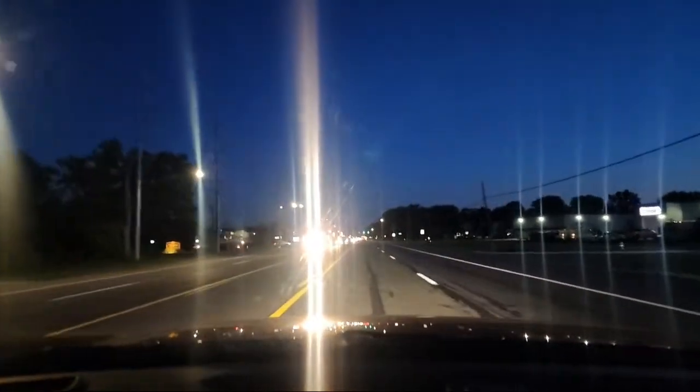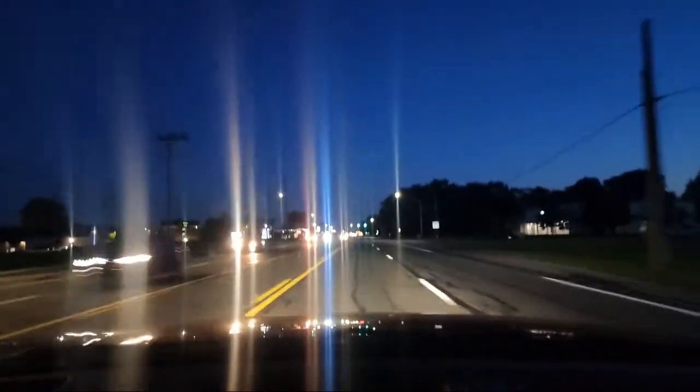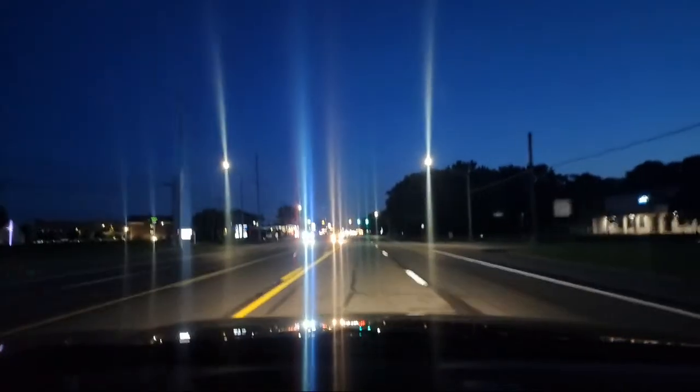What you see is real. You can see all the streaks of cars. That's how it looks if you're an eyeglass wearer. It doesn't look very appealing.